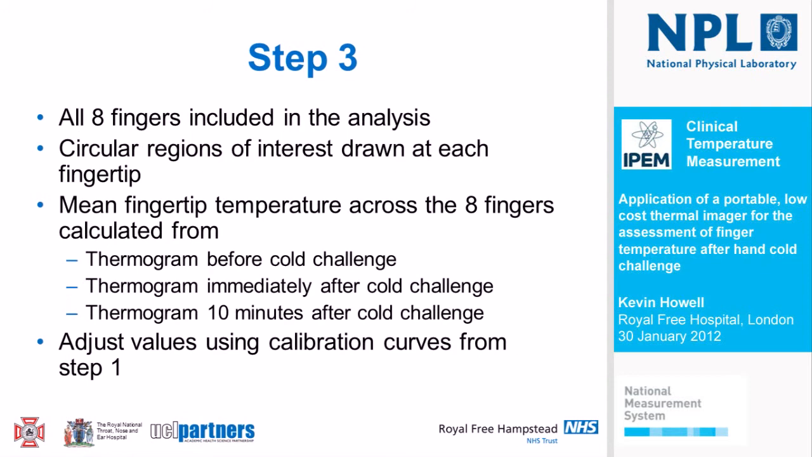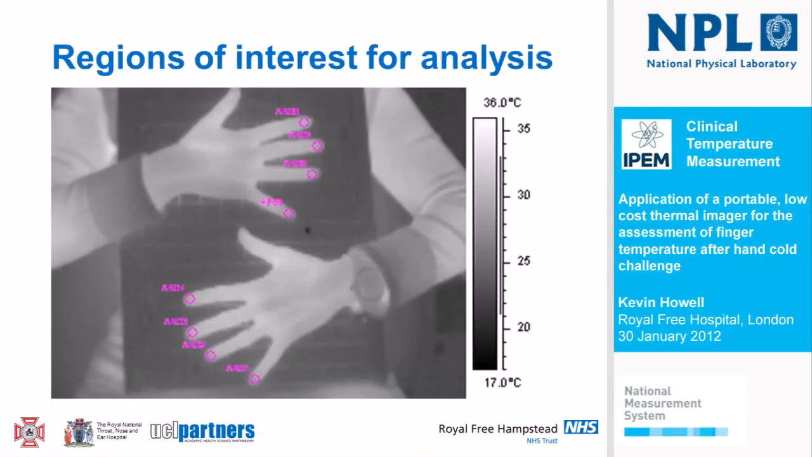All 8 fingers were included in the analysis. There is some evidence in the literature that thumbs rewarm differently and faster after cold challenge, so we included the 8 fingers. And the regions of interest were circular, drawn at each fingertip. And then we looked at mean fingertip temperature across the 8 fingers, calculated from each of the 3 thermograms: before cold challenge, immediately afterwards, and 10 minutes after the cold challenge. And we adjusted the values using the calibration curves that Rosie had achieved by doing quality assurance of both cameras. So these were corrected temperatures.